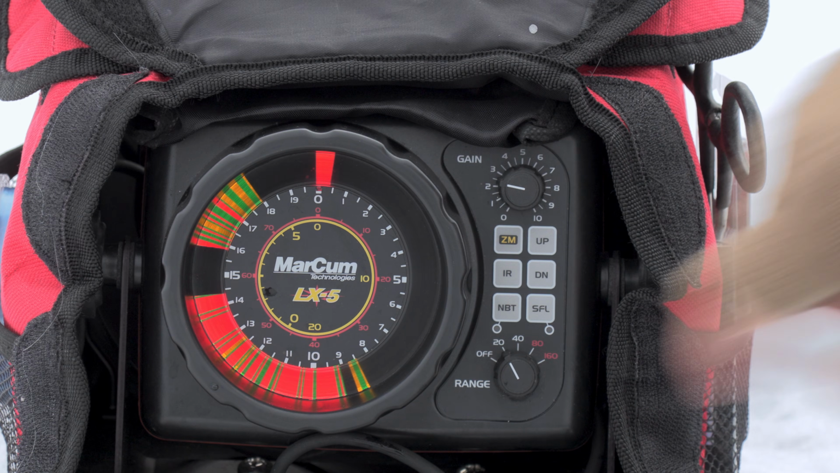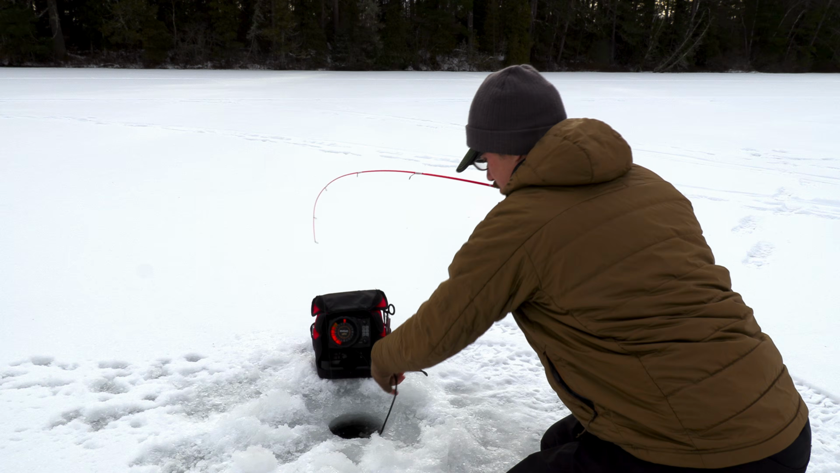A fish, if you see at the 8-foot mark, that's a nicer hit.